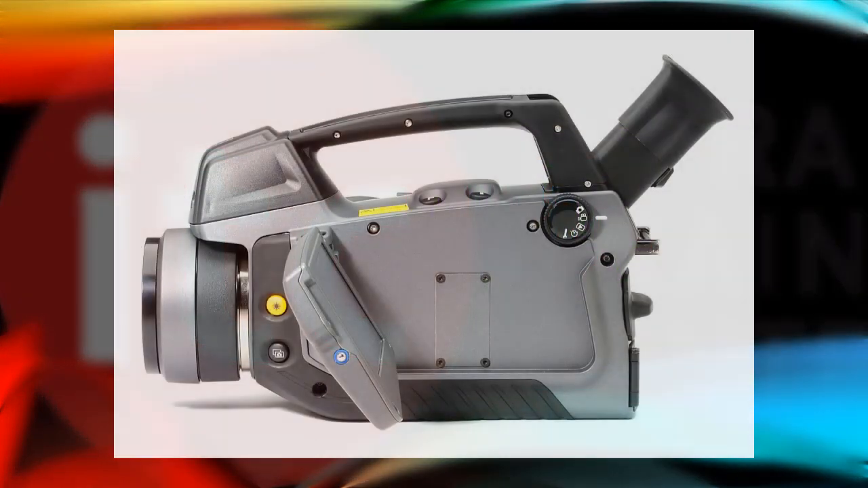So now that we've covered what's in the case, let's talk about the basics of operation for the FLIR GF series camera. First, we'll review the mode wheel. That's this dial here on the left side of the camera.